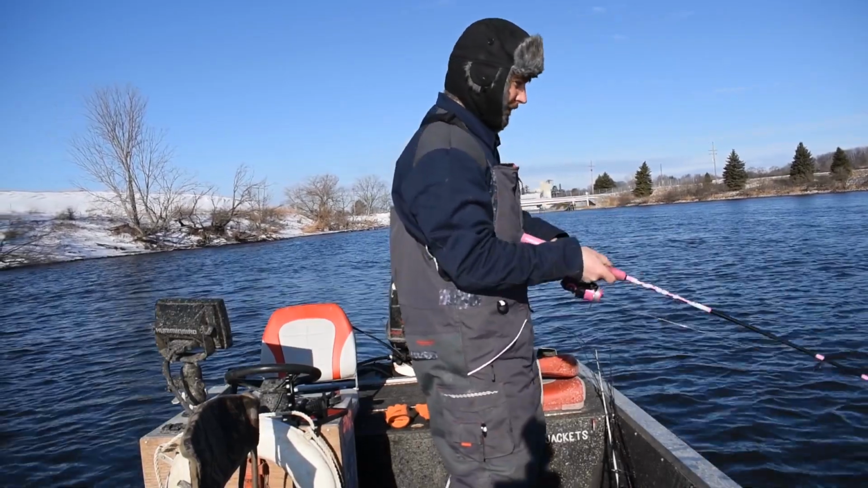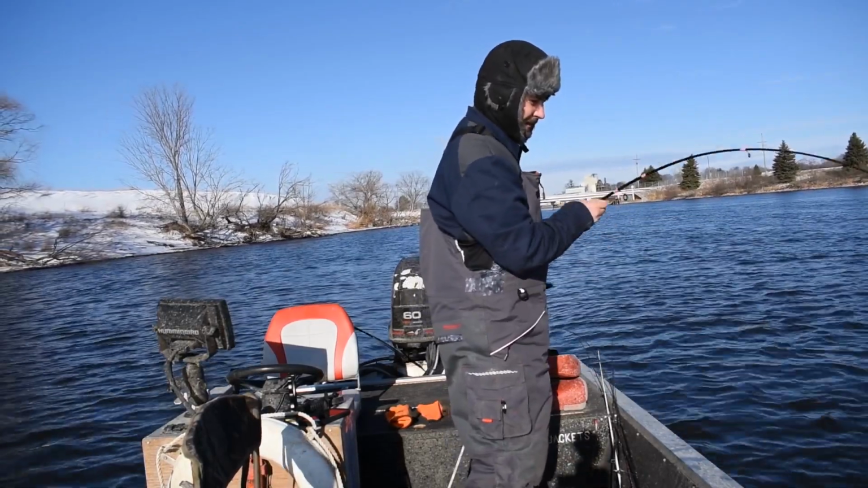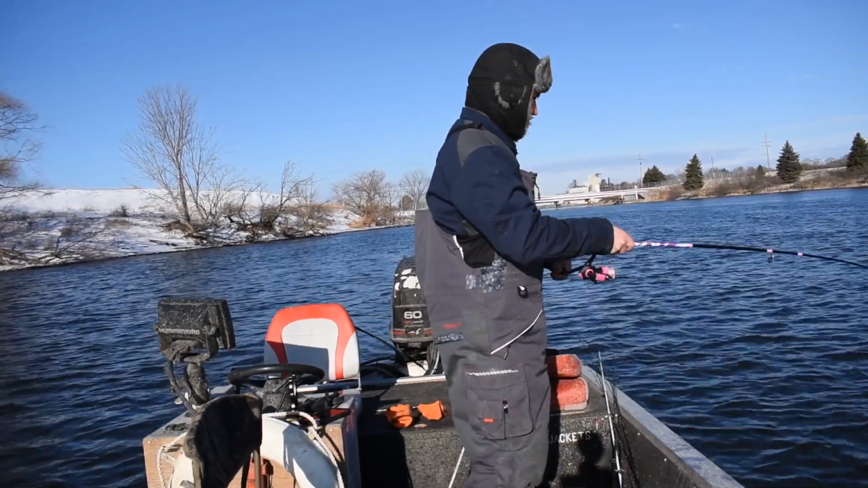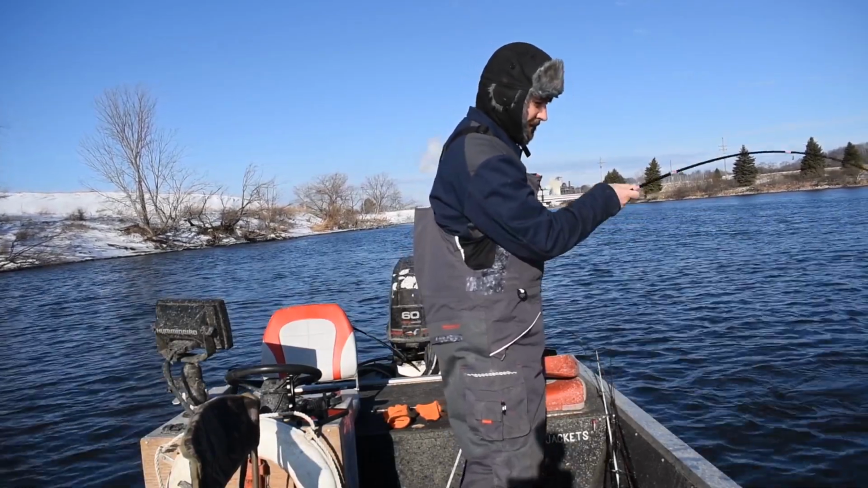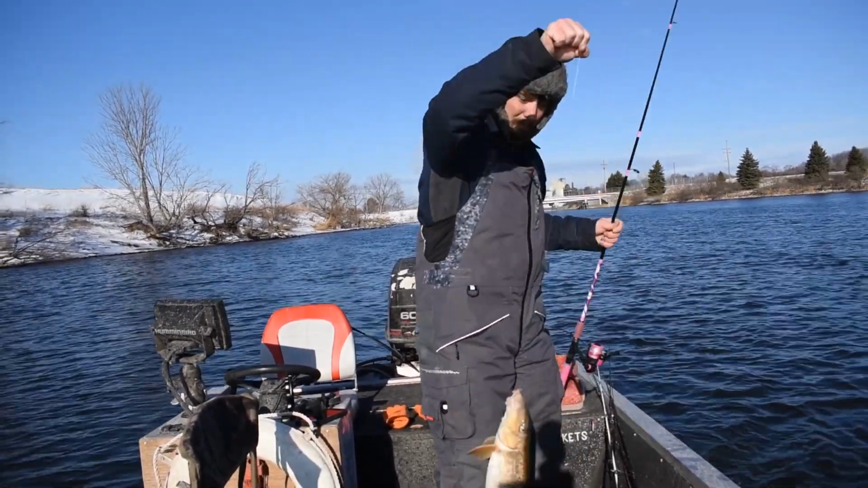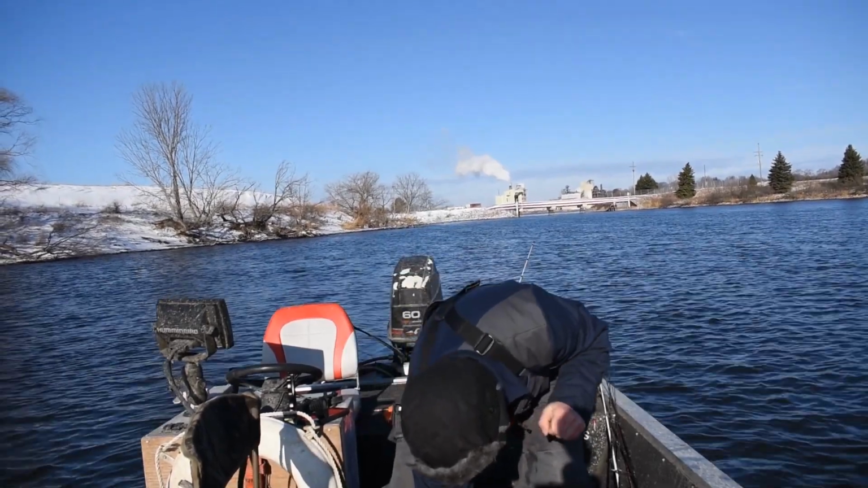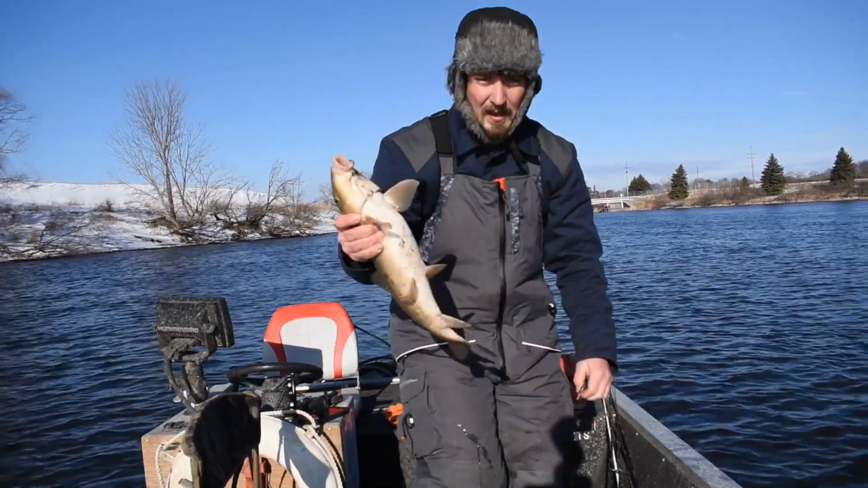About 35 feet off to the left. Oh, lip. Flopping. Here we go.